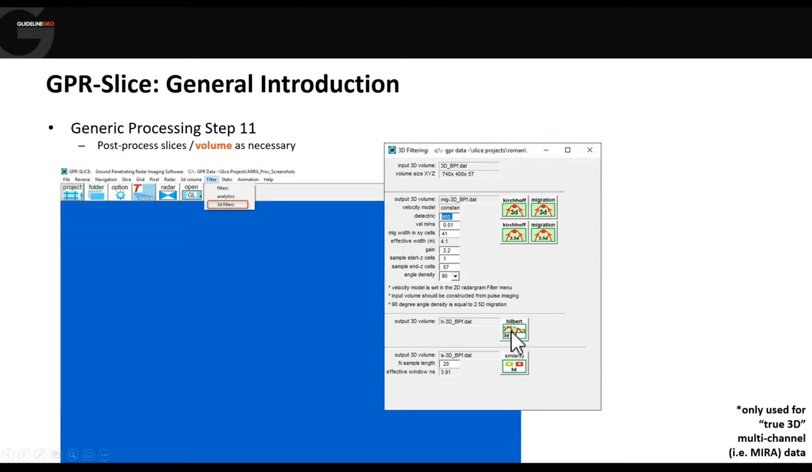We can do a Hilbert transform, so that's basically taking your pulse and making it all positive. So it's just saying, I have a reflection, I'm not interested in polarity, purely interested in absolute strength.